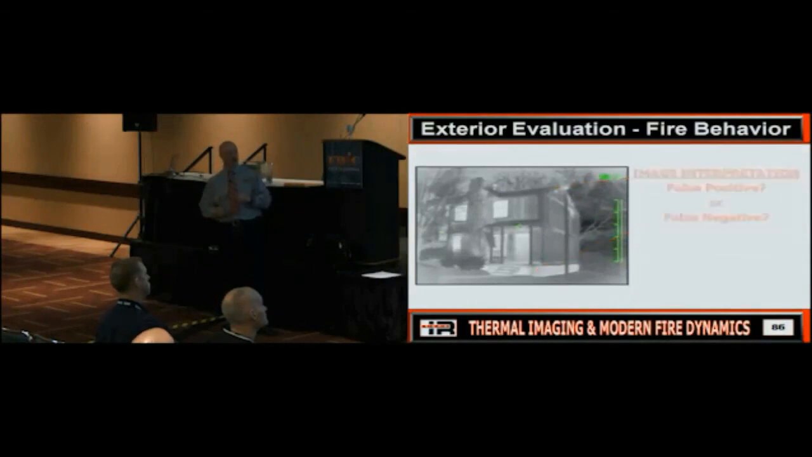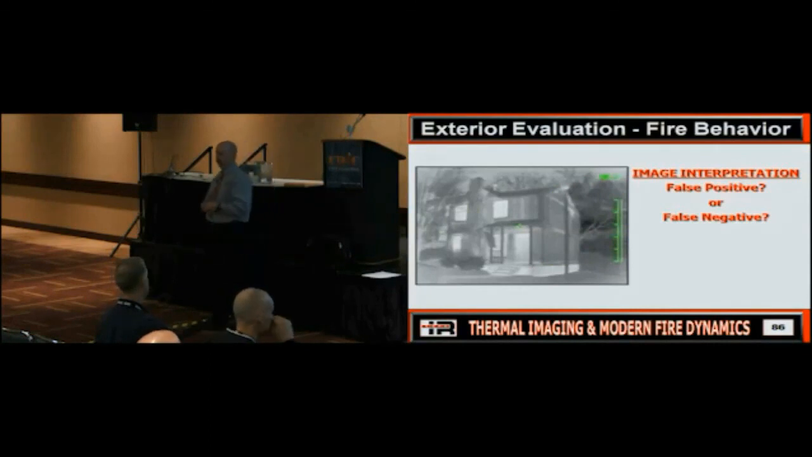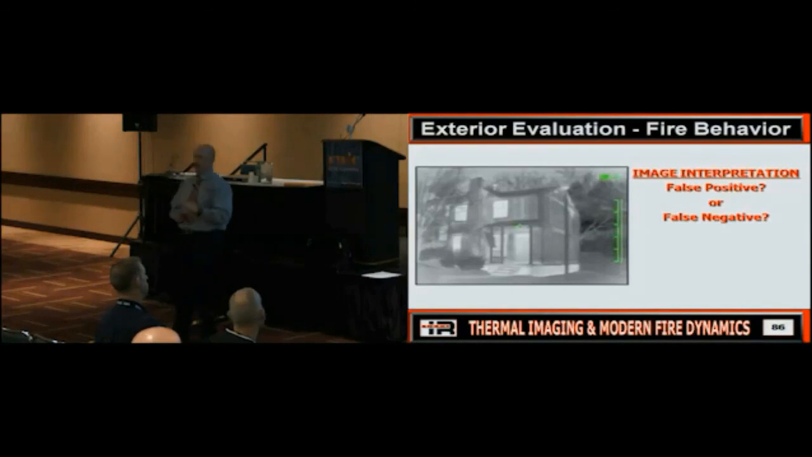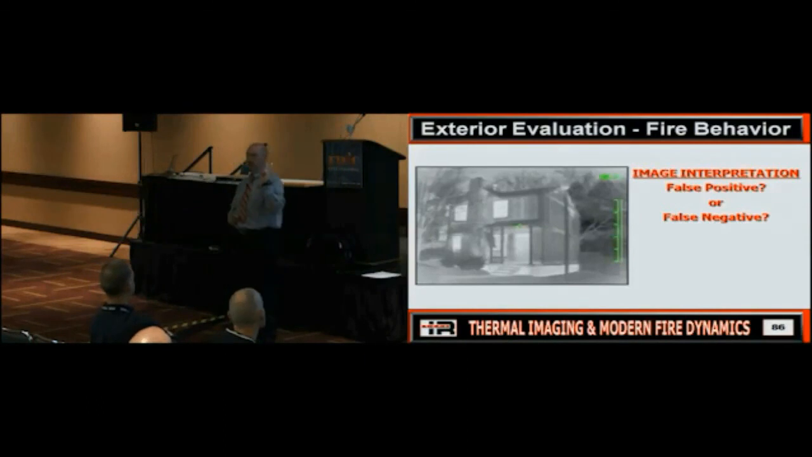So we ultimately look at this. Could we have a false positive or a false negative? Tell me why I have white windows here. If you went back and watched in the video what's on the ground, it's a light coating of snow. It's 15 degrees outside on this day. Those windows are hot because the heat's on in the house. There's no working fire there.